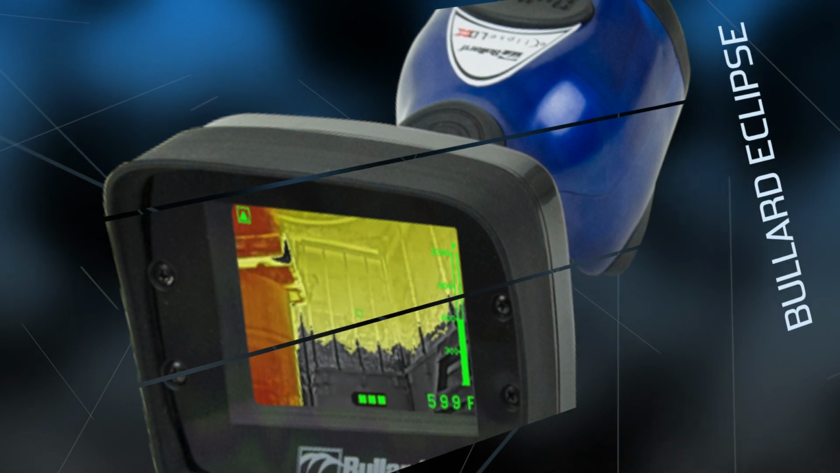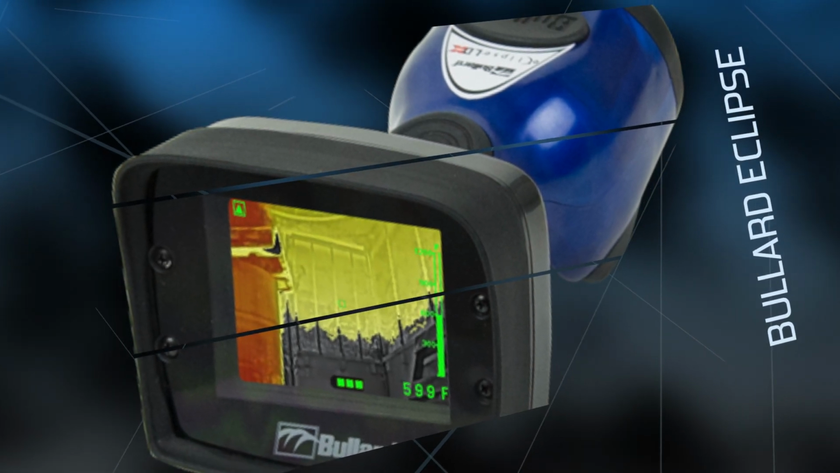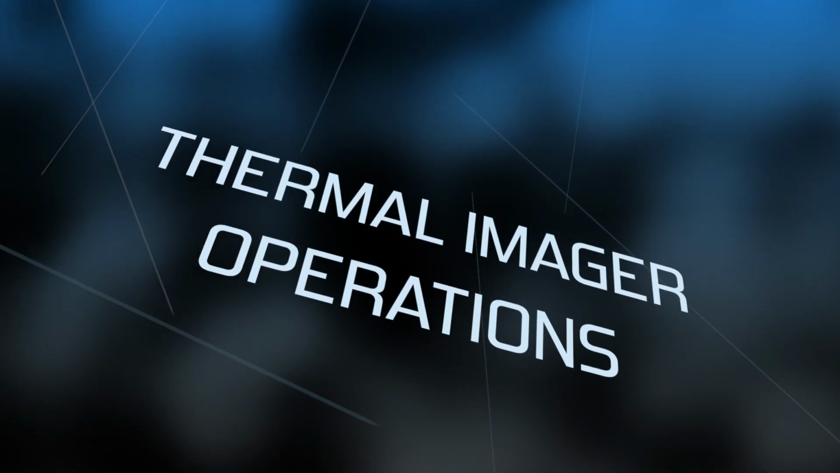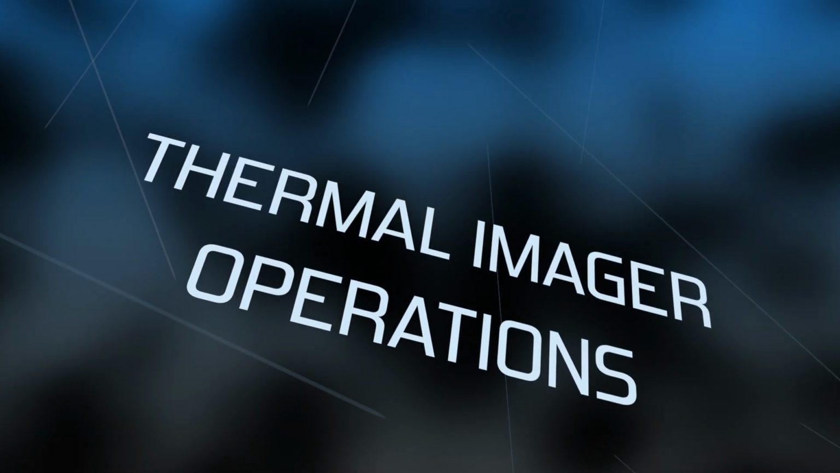Although you may not have the specific imager shown in this MBT, many of the same theories and techniques can be applied to the thermal imager found at your station.